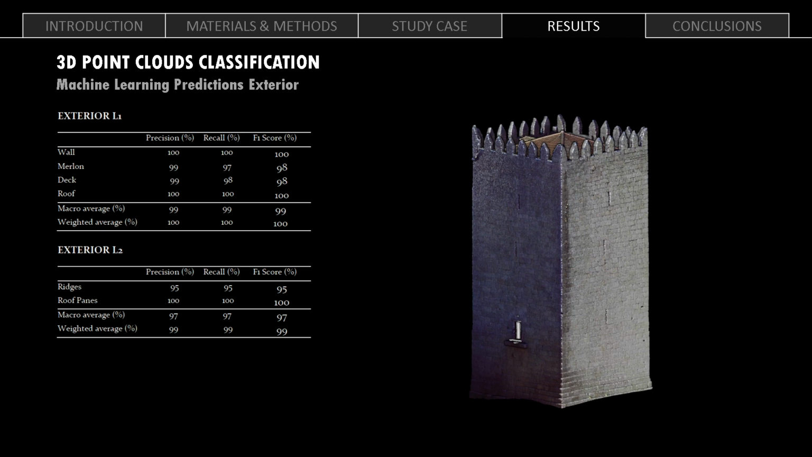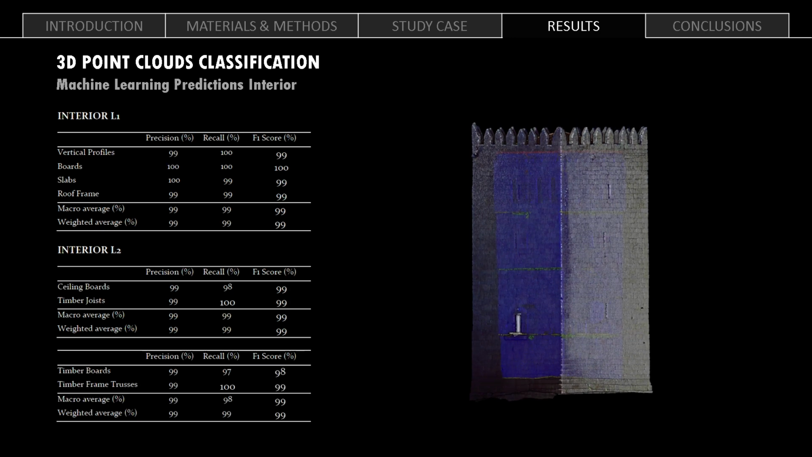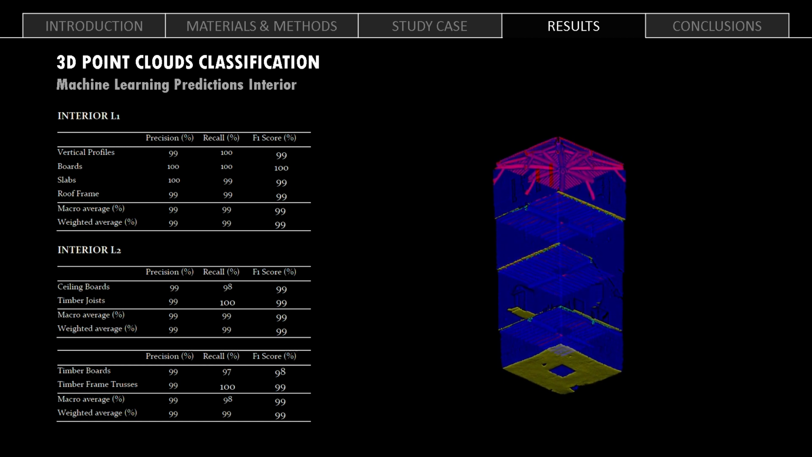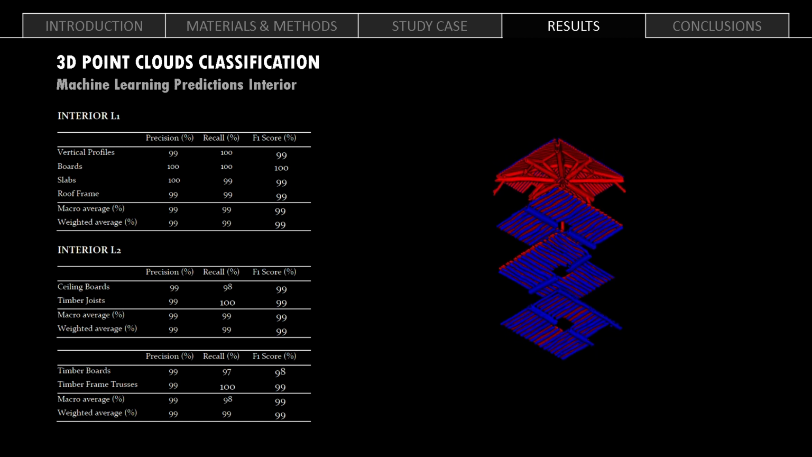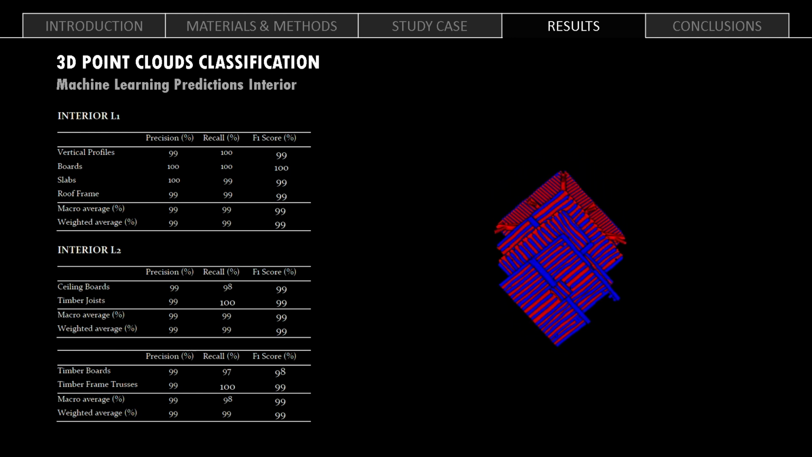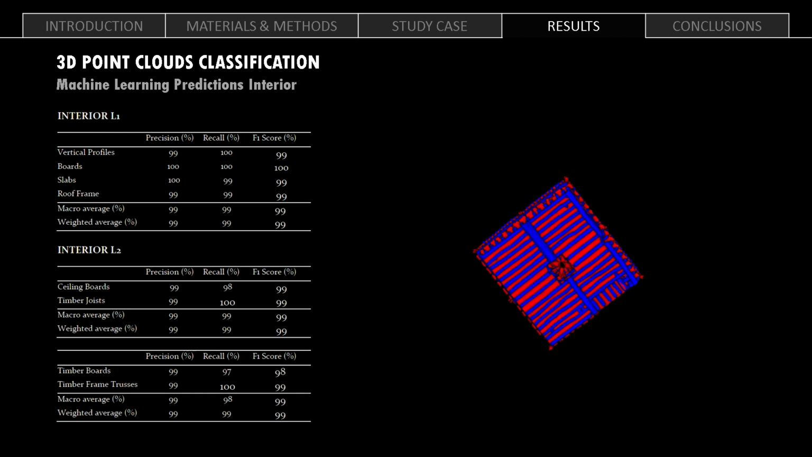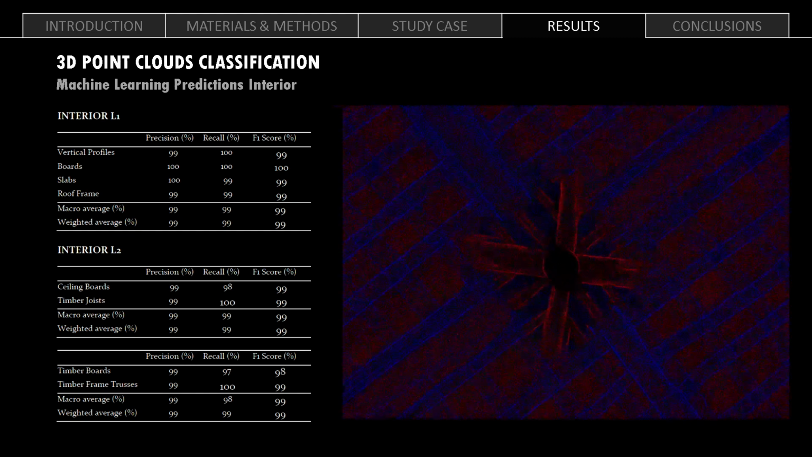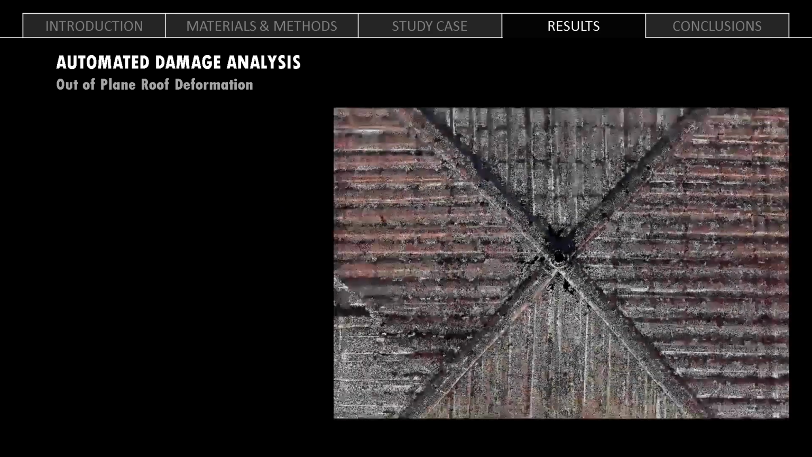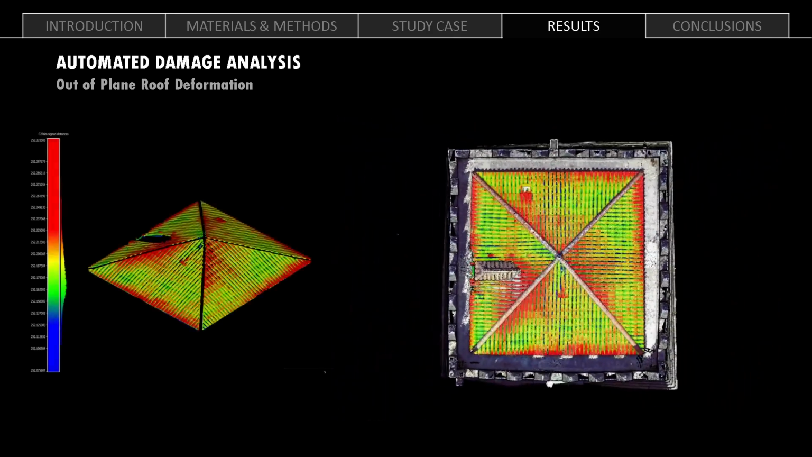If we take a look into the interior cloud, this time the level 1 distinguished between vertical profiles, boards, slabs, and roof frames, which were then separated into ceiling boards, timber joist boards, and trusses. Once again, all achieving metrics of around 99% overall accuracy. Once the classification tasks were done, the automated damage analysis phase started.